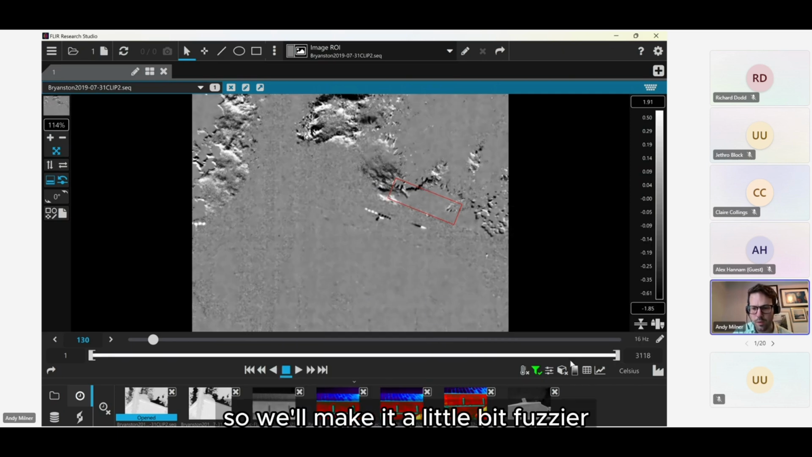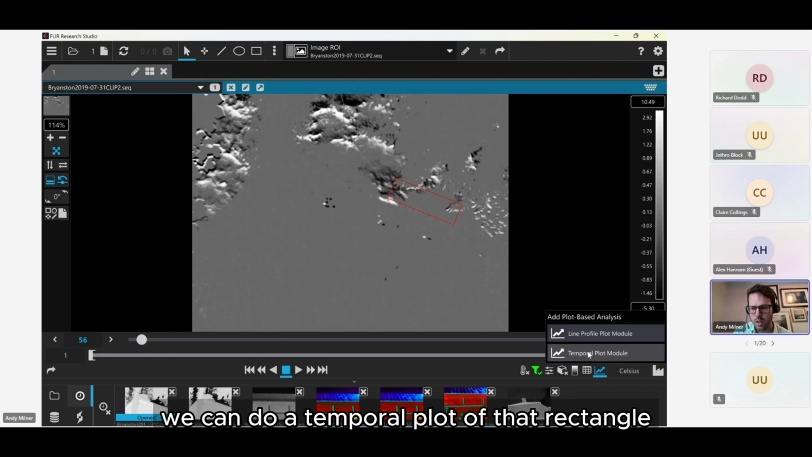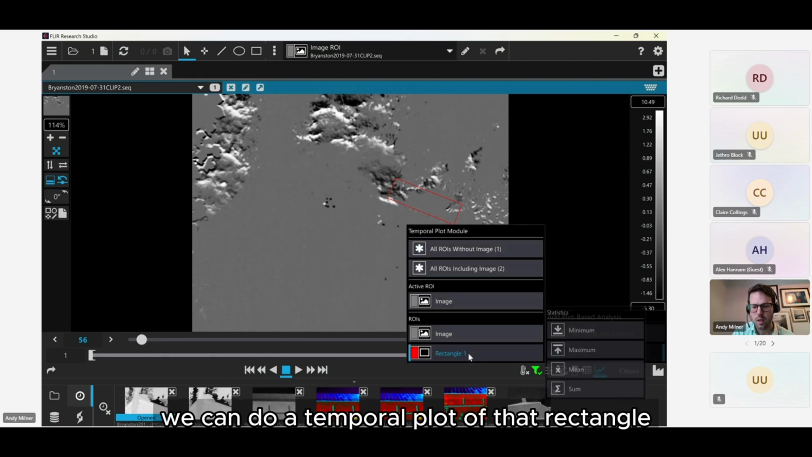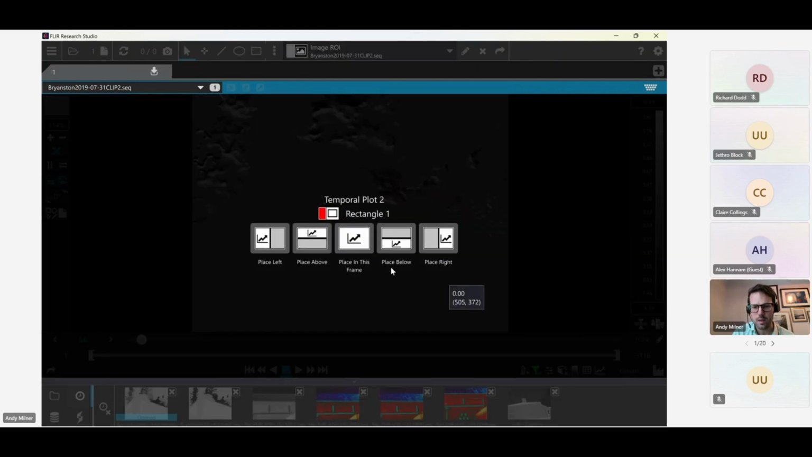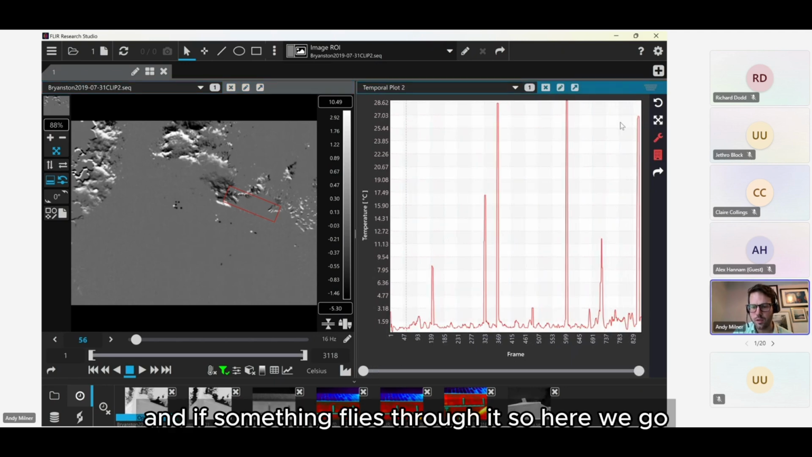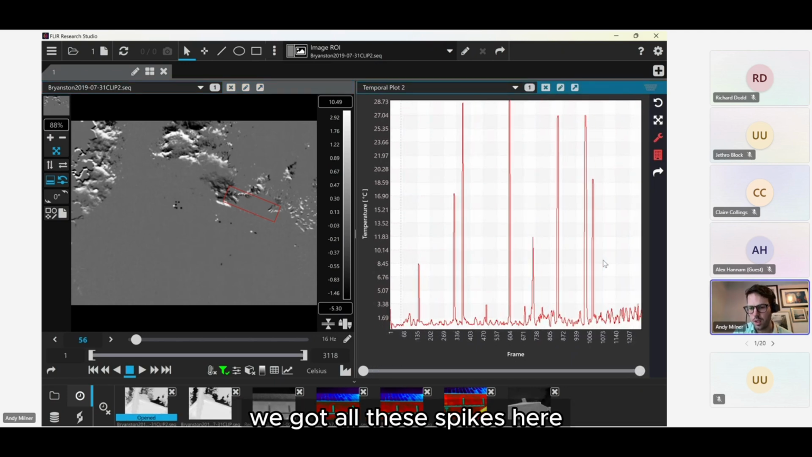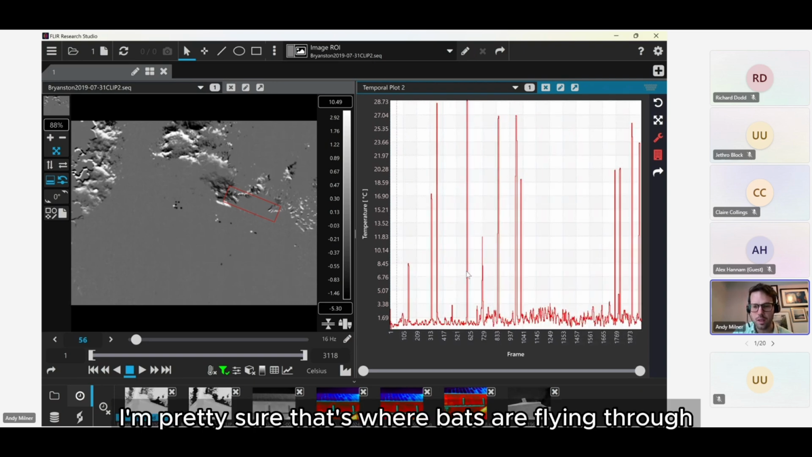We'll make it a little bit fuzzier, but what we can do is a temporal plot of that rectangle, and we plot the maximum again. So it's plotting the maximum difference in there, and if something flies through it, here we go, we've got all these spikes where I'm pretty sure that's where bats are flying through.